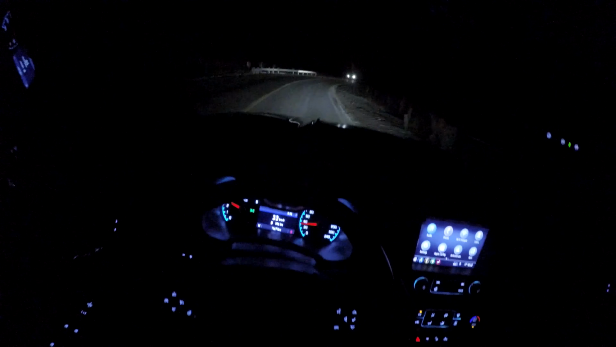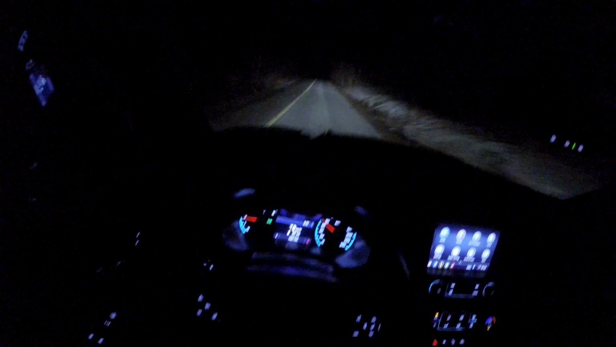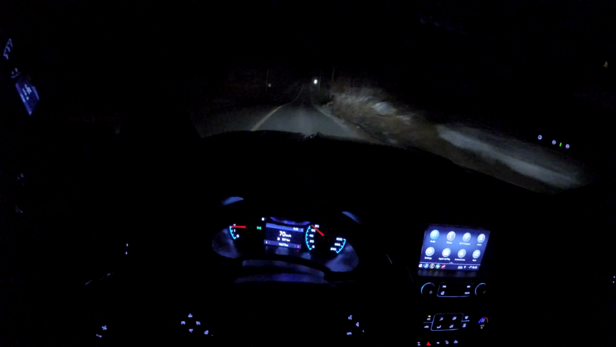Okay, I lost a little bit of orientation here for a second, so now we can get in drive. This truck does not have a high beam assist, so we have to manually enable and disable the high beams. But I didn't expect this to have high beam assist, so that's fine. Okay, and let's turn on the high beams. Pretty powerful, honestly. I don't know if the regular headlights are just super weak, but I don't feel like they're weak. The high beams are just pretty good, I think. So, just on and off.